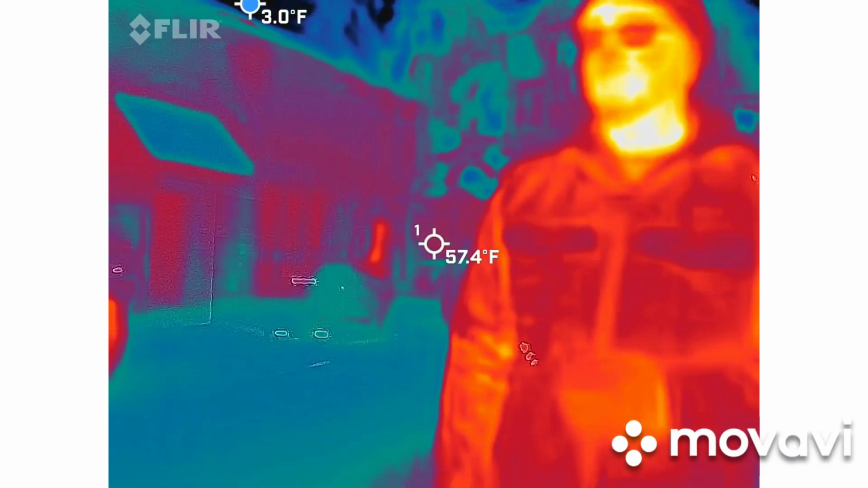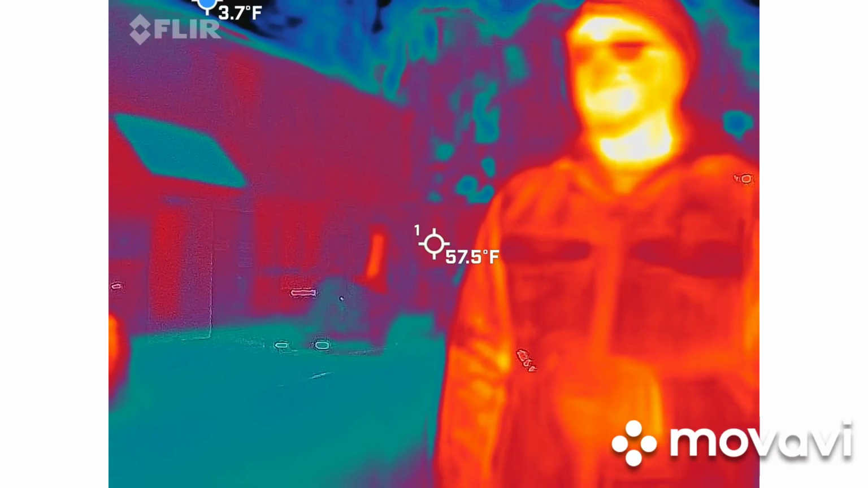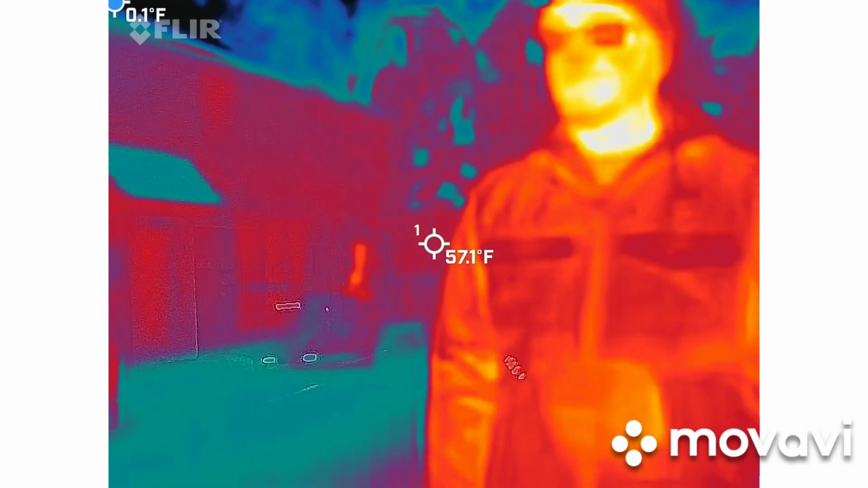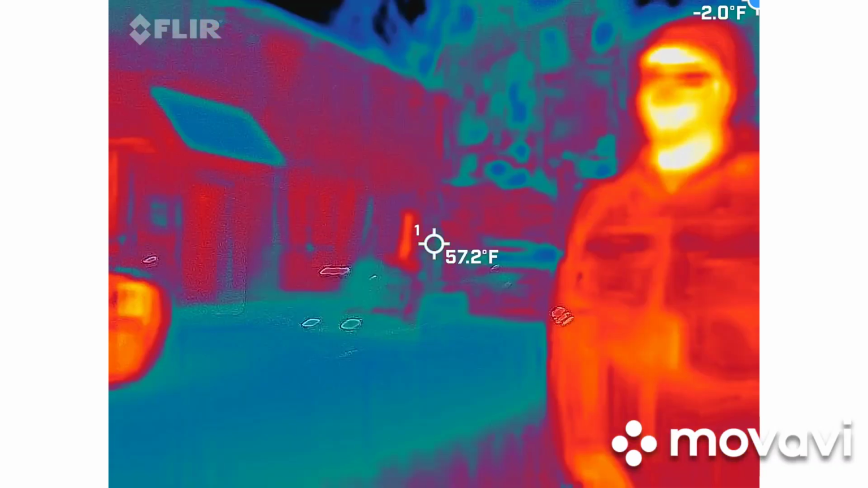Let's turn on some lights. This is full spectrum lighting. So infrared lighting, this is light you cannot see with your own eyes. Nice. Wow. So the hope here is that we're going to be able to capture something that we wouldn't normally see with our own eyes. So again, this guy likes the switch. Yes. This guy likes to freeze.